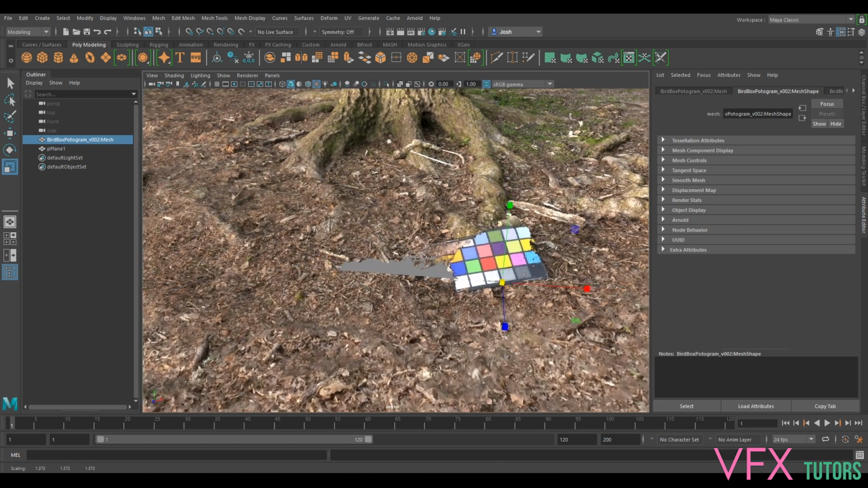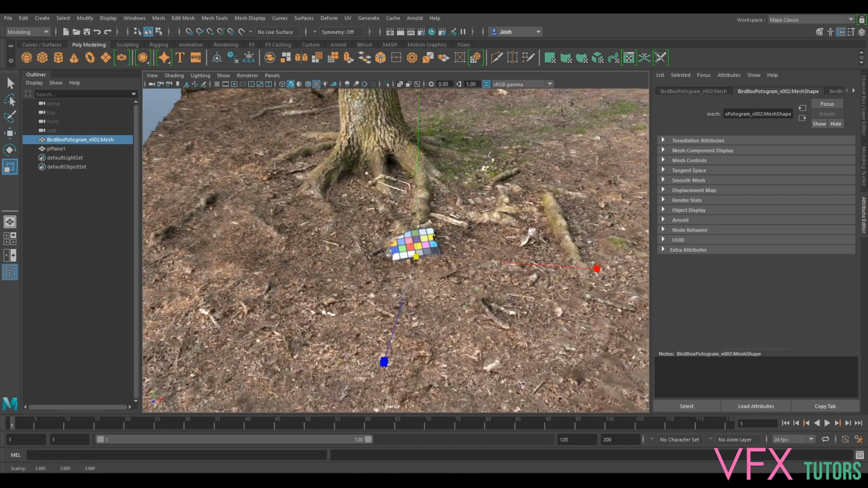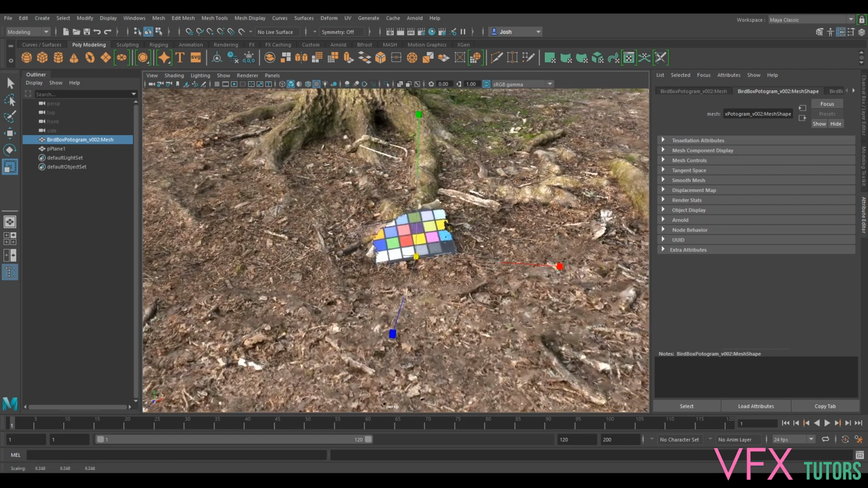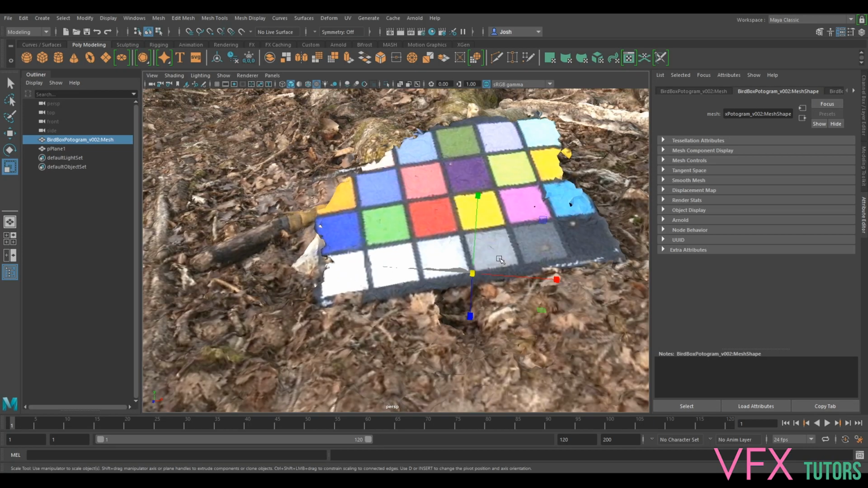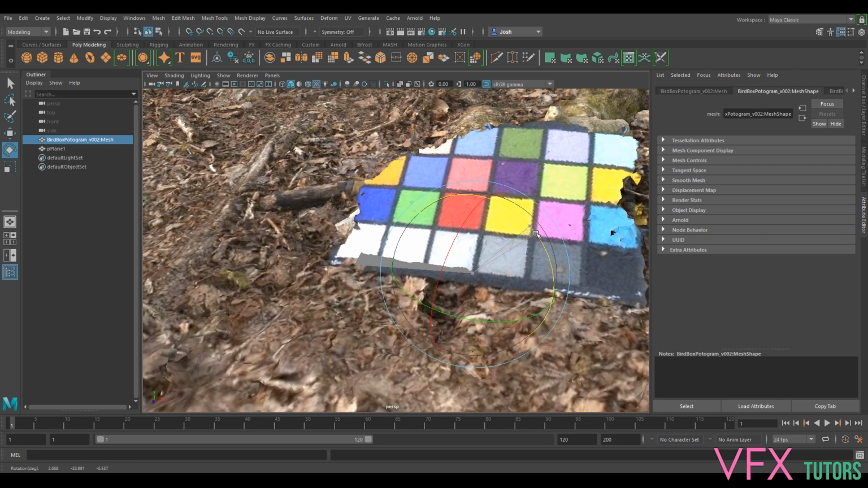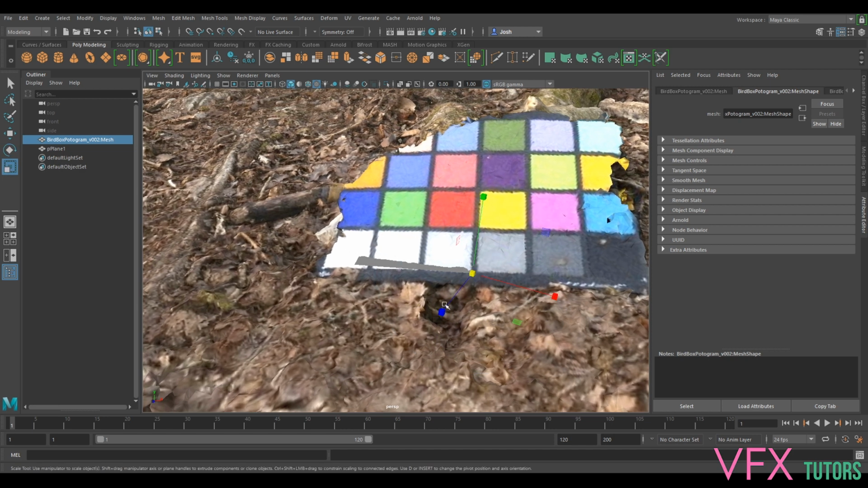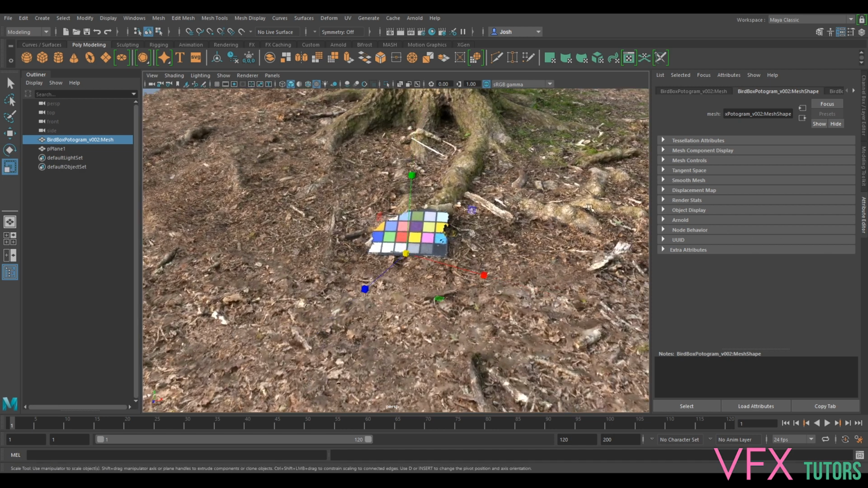I'm just going to scale this now to this 4 centimeter cube. It's not a cube, it's a plane. I don't know why I keep saying that. It fits nicely in one of these boxes. I'll just keep scaling, and I want to get this as close as I can.